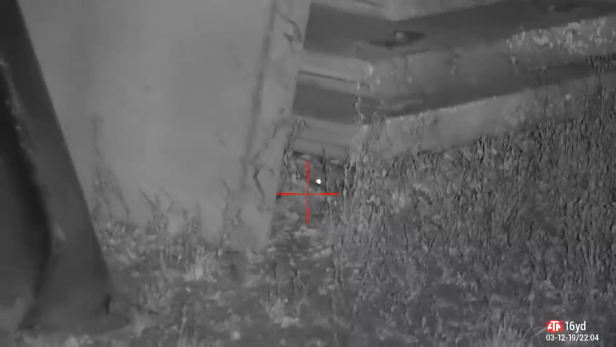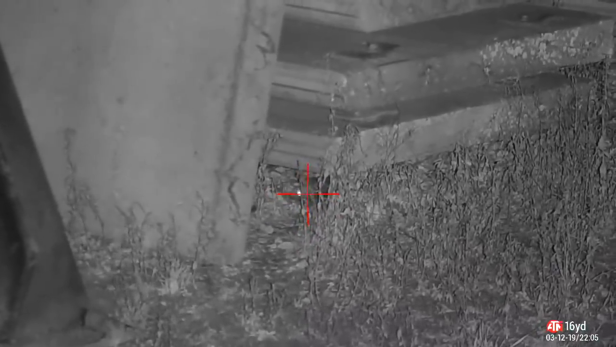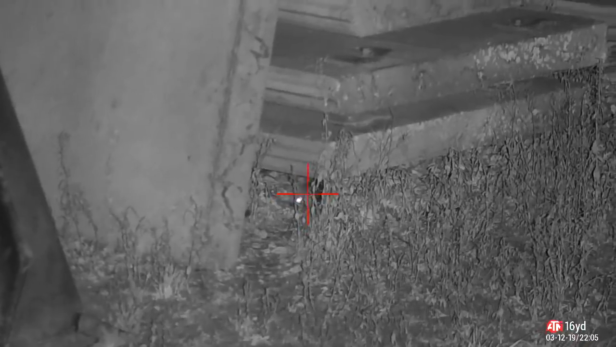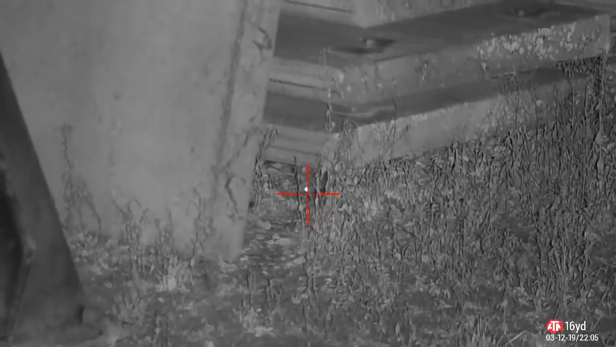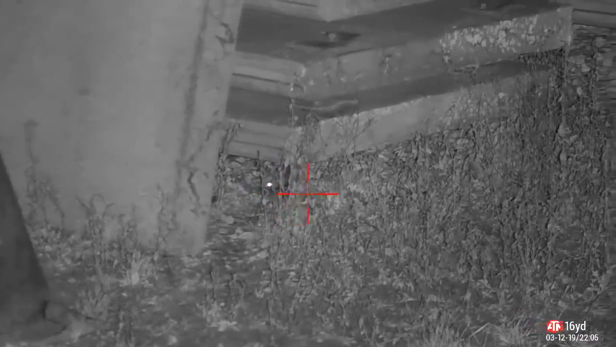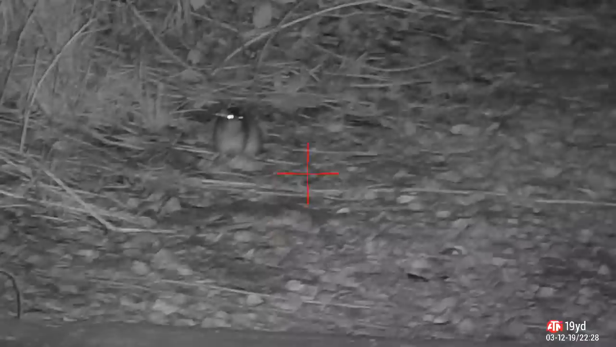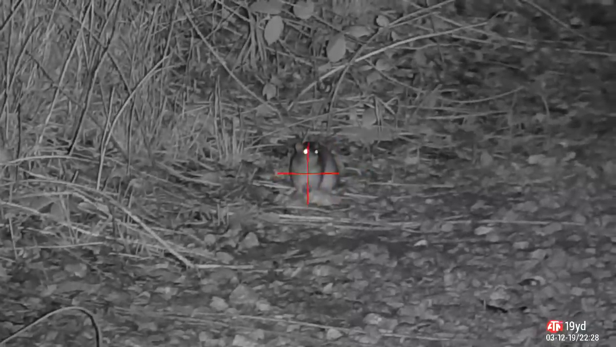Now that noise it gives you, if you're shooting rats, you'll know that noise I'm talking about. I was very confident that was a headshot, but when I was looking through the scope, it looked like his head was moving, so send in a second shot, just to be sure it's dead. They are rats, but we still want them dead as quick as possible, don't want them to suffer. But when I retrieved that, that was definitely a nice clean headshot.